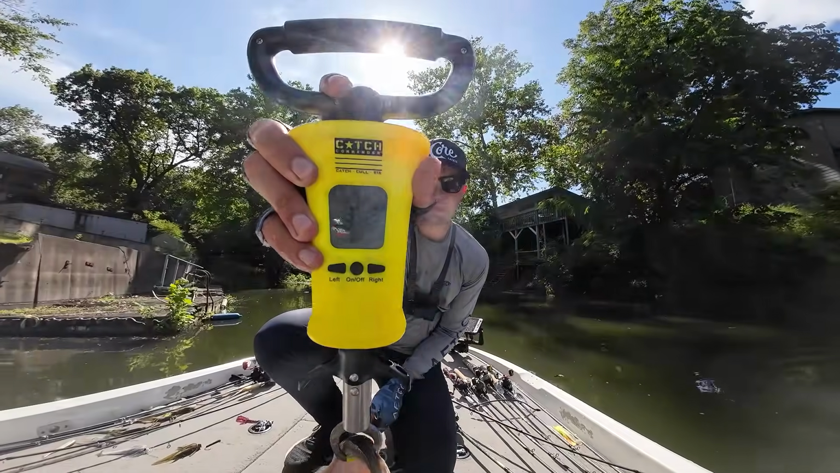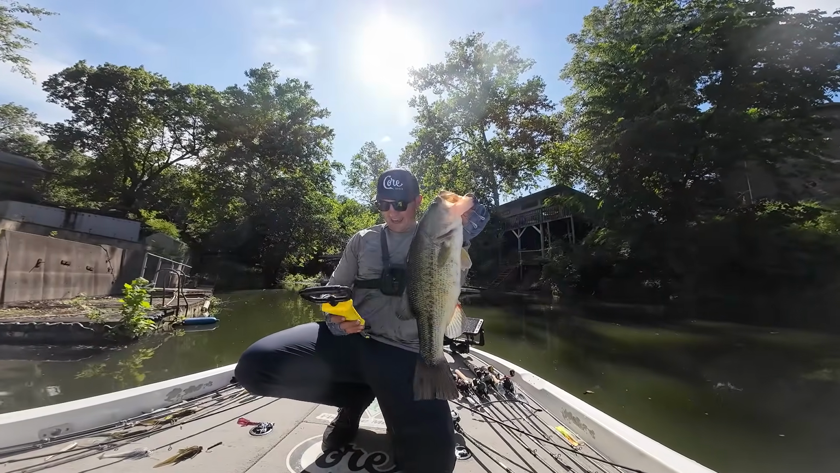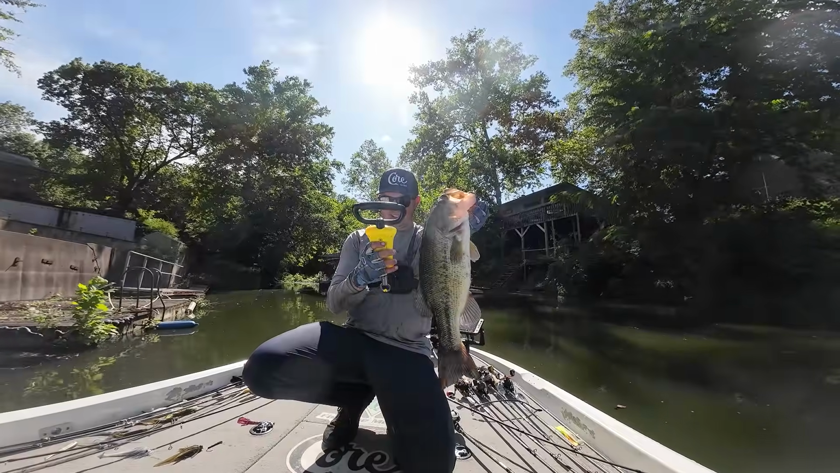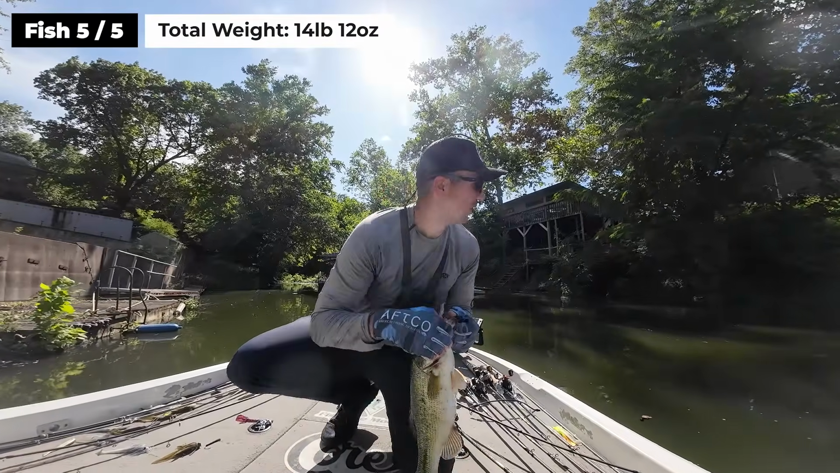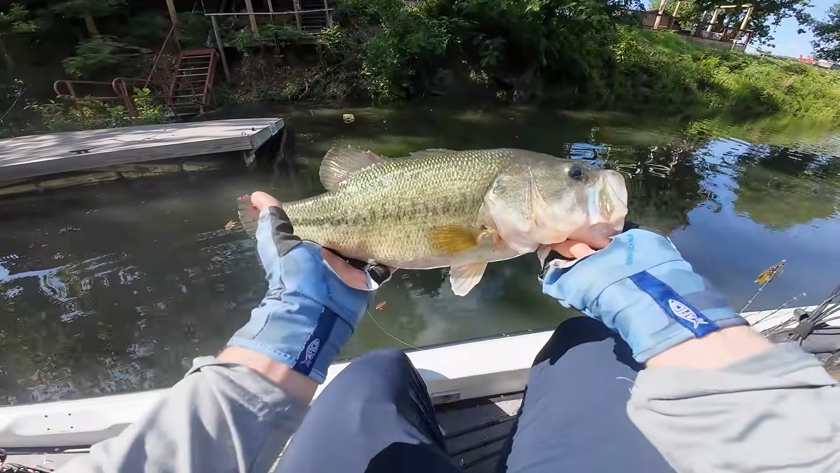Here we go, guys. 3 pounds, 15 ounces. What does that put us to? That is a tank. What do we got? What do we got? Come on. 14, 12. I need one more cull. Are you kidding me? That is a beauty, though. Oh, beautiful fish right there, guys.